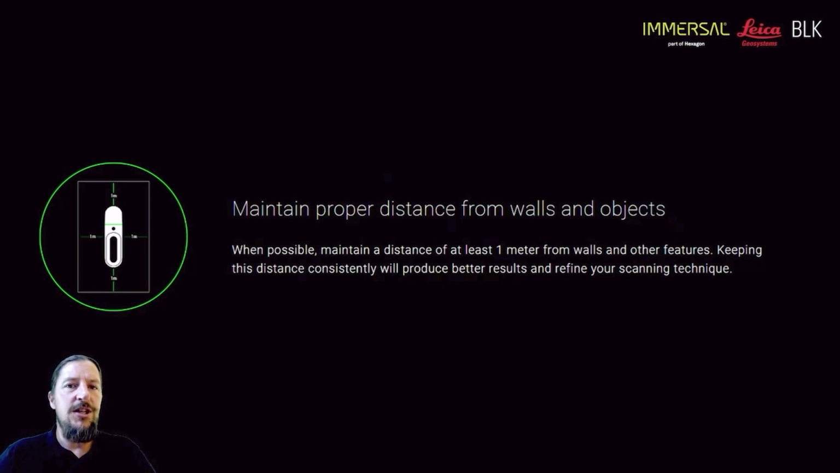Remember, the system has a 0.5 to 25 meter LiDAR range. So moving into very tight spaces might not be the best thing for the LiDAR, but also for your images as well. Keep at least 1 meter away from walls to give that system a good chance to give you the data that you require.